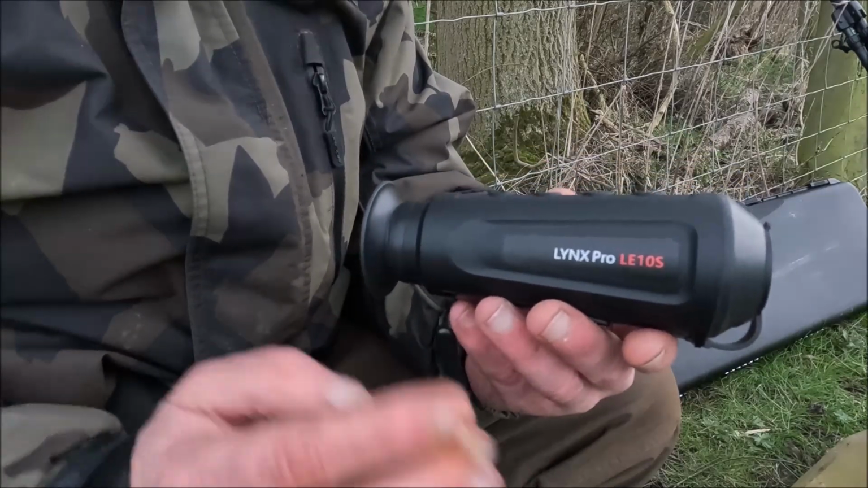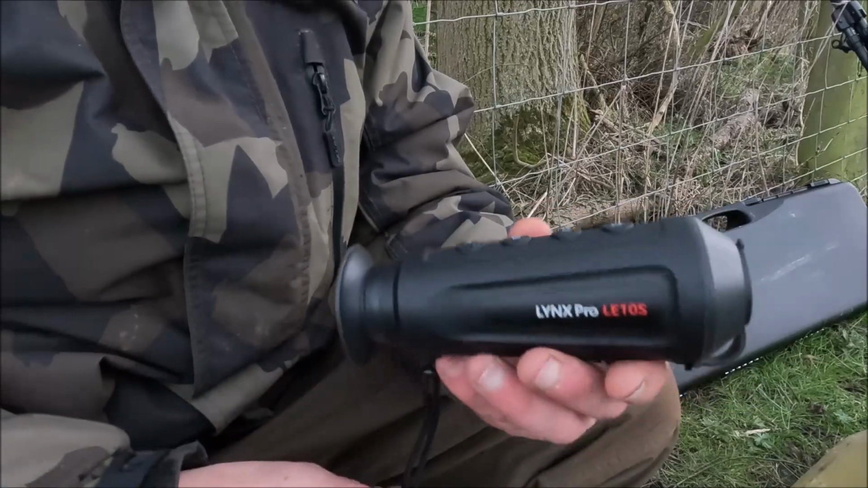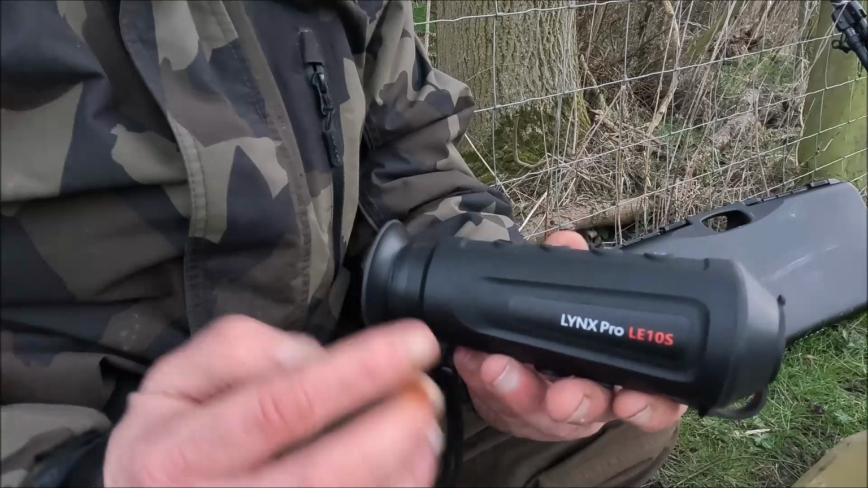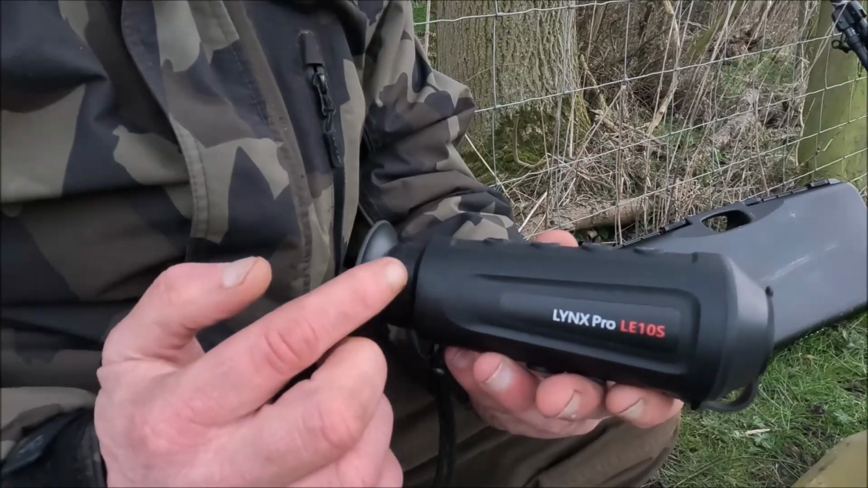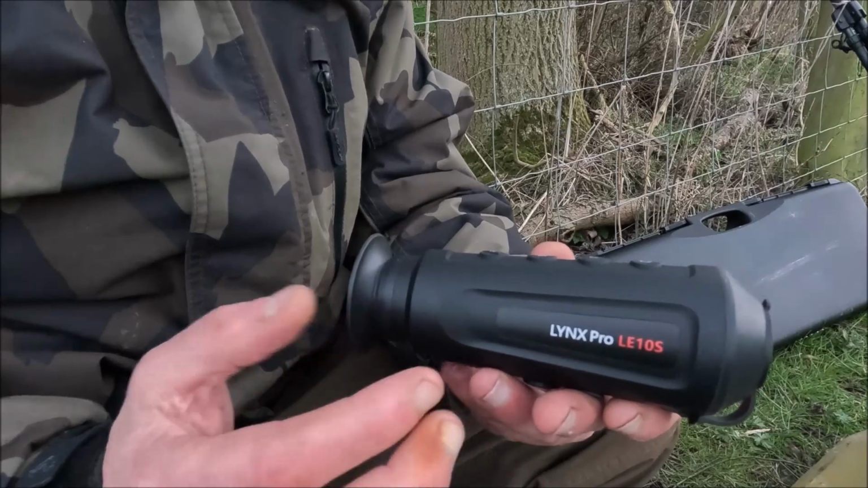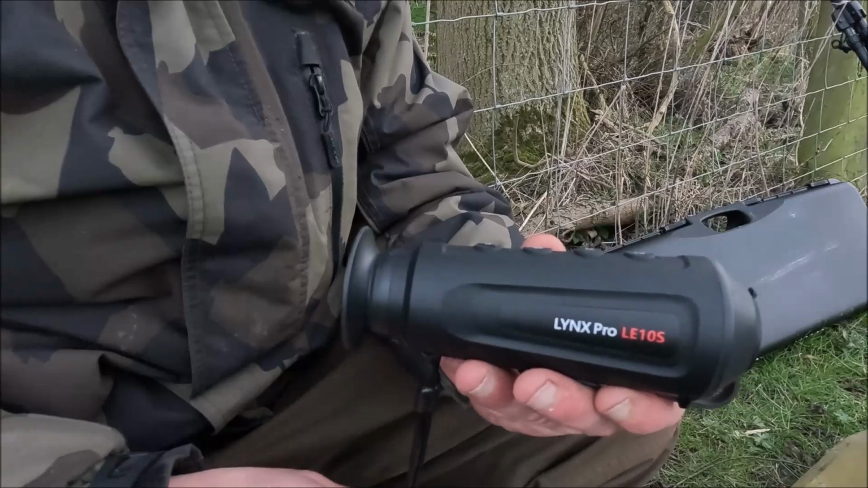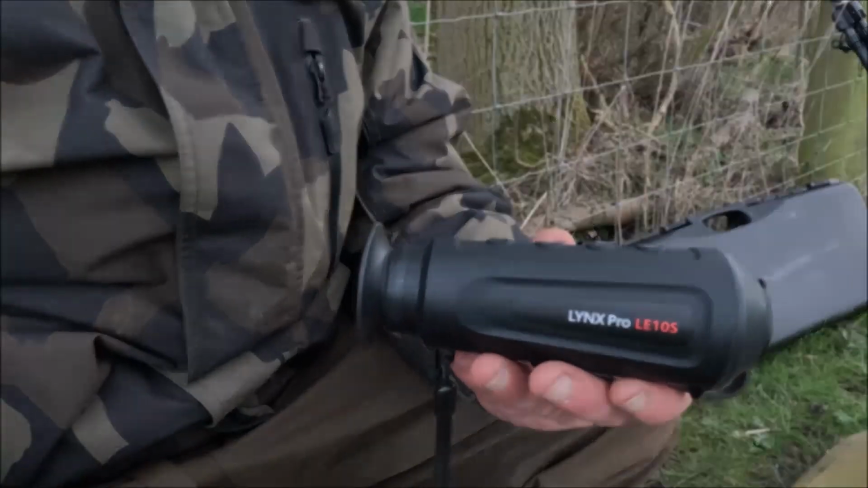Same as I say, I don't know if it's just this one or if they're all like it. If anybody has got one and they're getting good battery life out of it, please let me know in the comments, because this one's pretty poor, really.